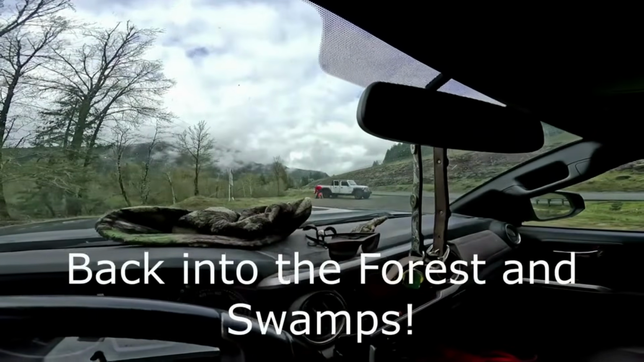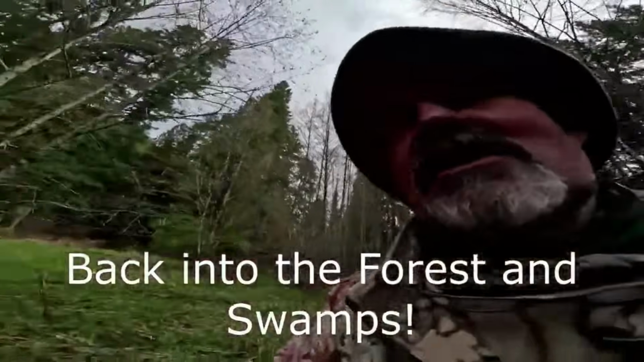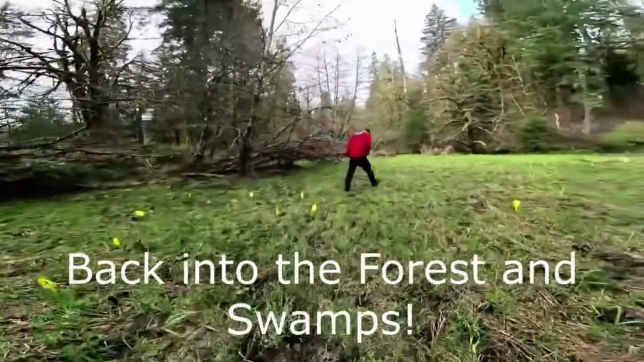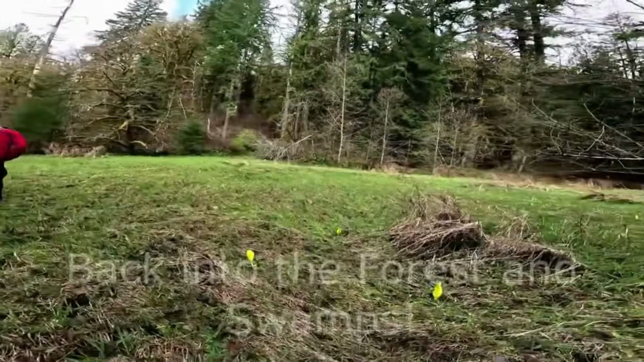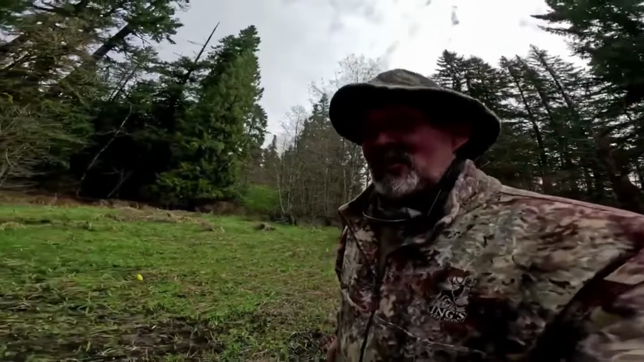Another adventure. Okay, we're back to a really cool spot. This is right off the road. It's a swamp that everybody can see on the way up to our cabin. There's a creek that goes through here, and from time to time you'll see the elk, and especially this time of year.